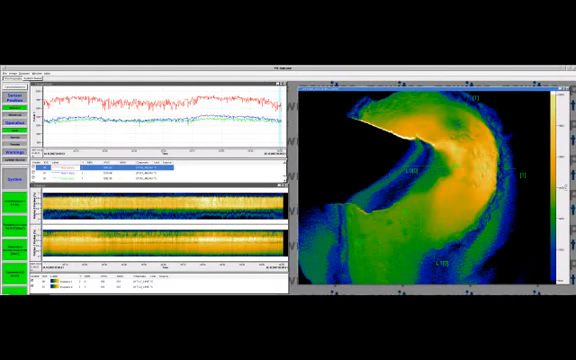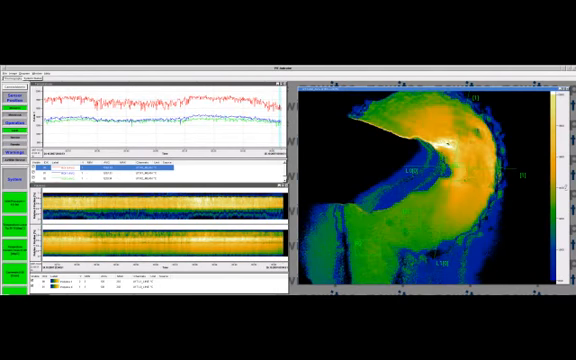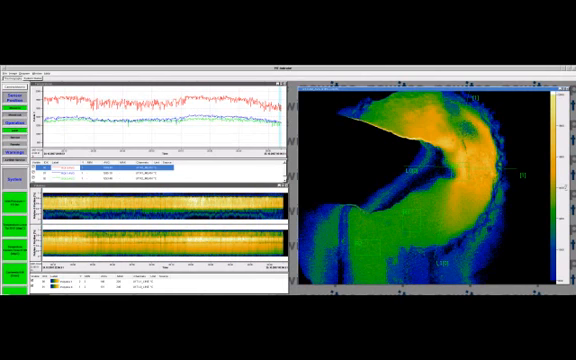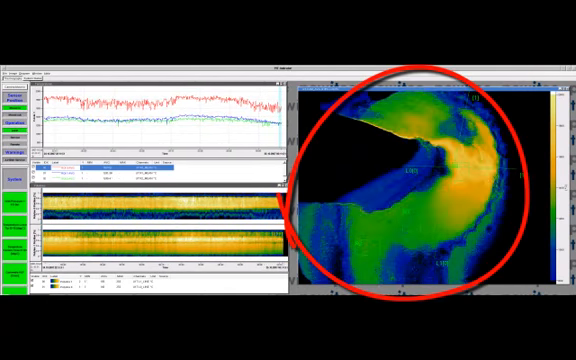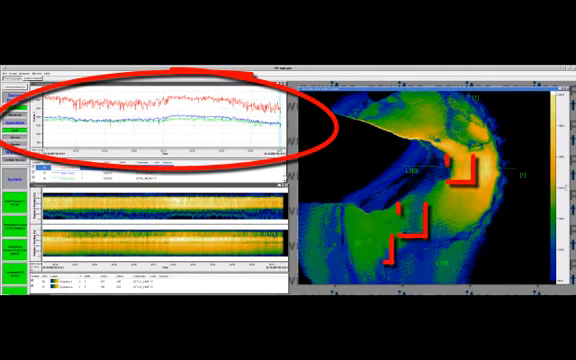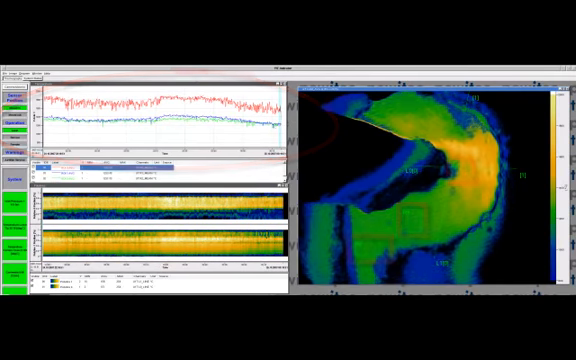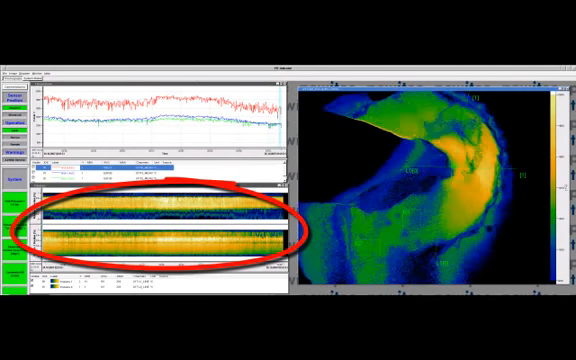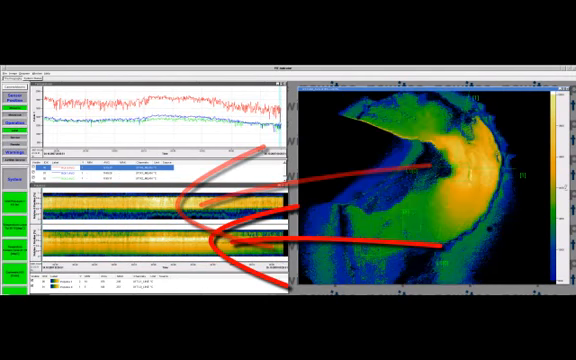This is another example of a thermography. This customer has installed a two-screen solution. On the right side you see the flames as a thermographic image. On the upper left screen, the average temperatures of the defined regions are indicated. And on the lower left screen there are two polylines. The upper one is showing the horizontal line and the lower one is showing the vertical line.